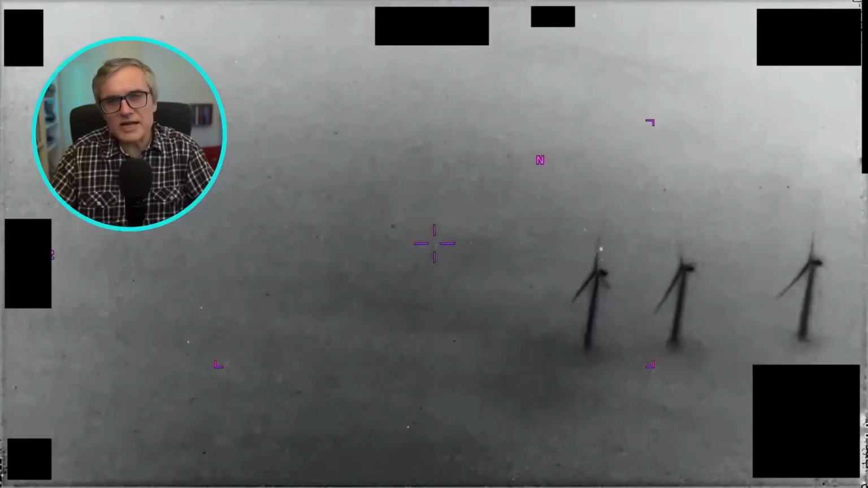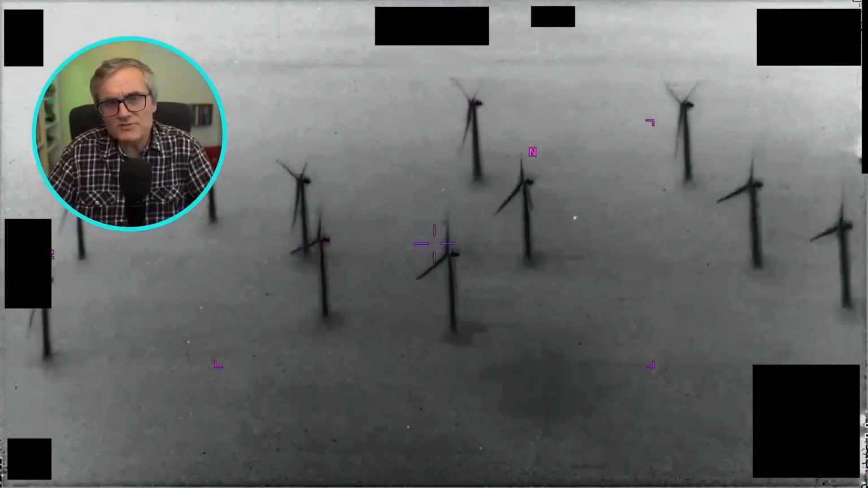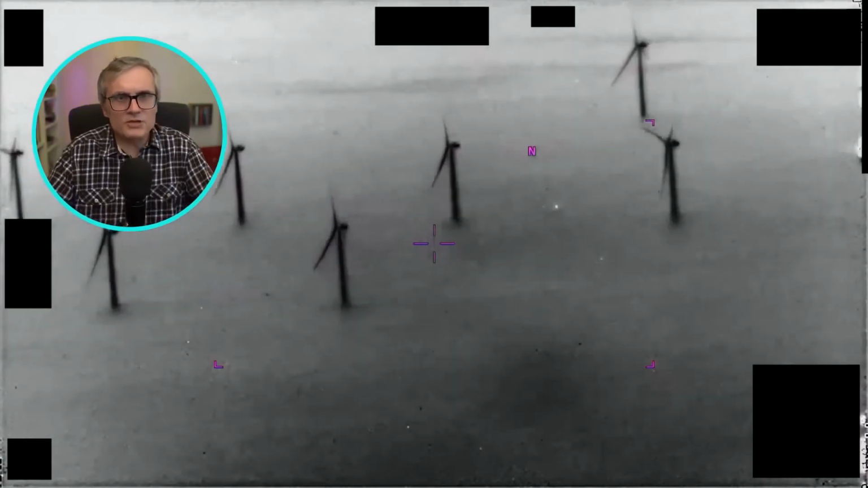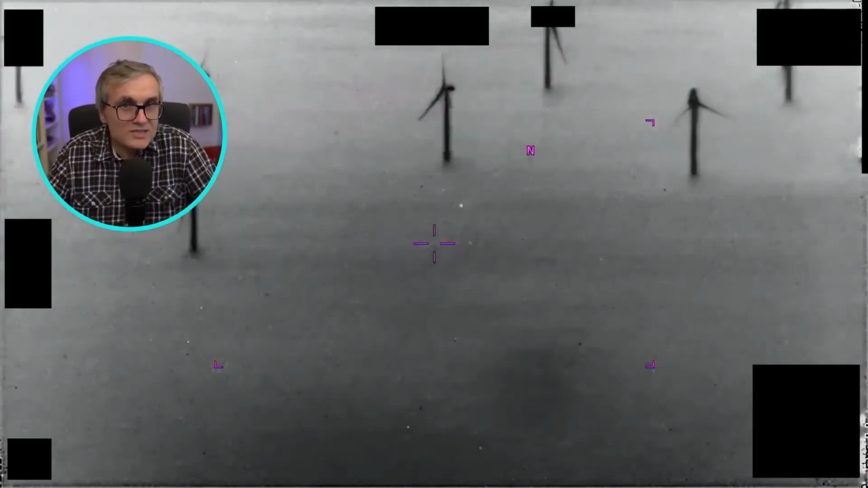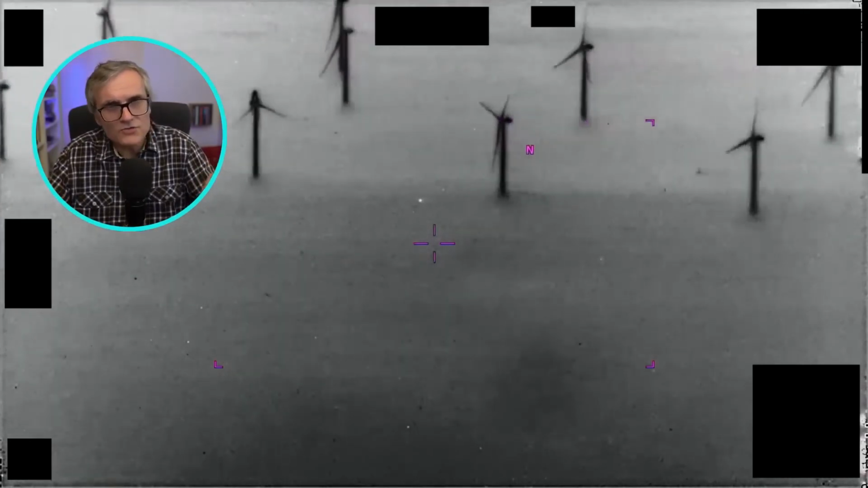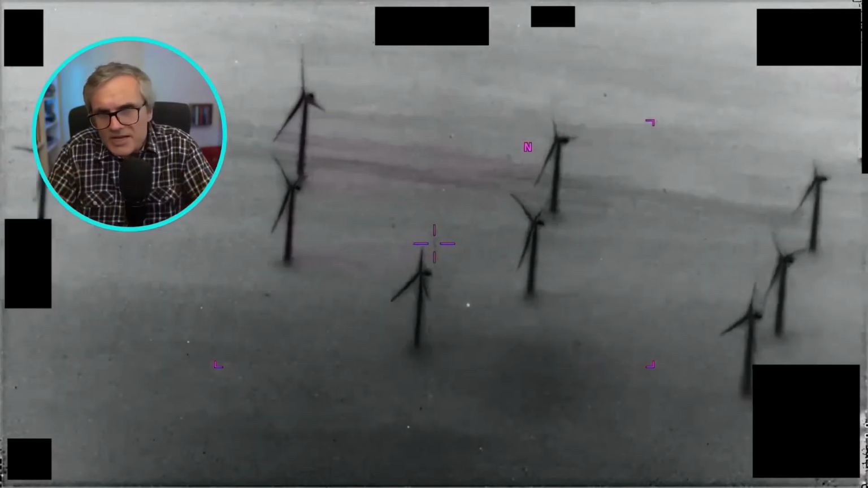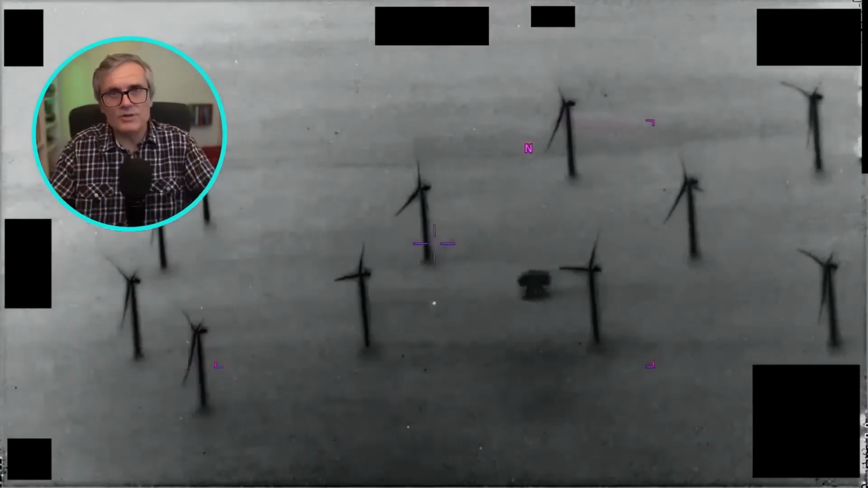Could this white dot be a UFO? The Pentagon recently said yes, although they don't necessarily say it's extraterrestrial, just unidentified. We see how the object passes through an area with wind turbines located at sea. The location is not disclosed, and the footage was taken from an American military platform with an infrared sensor. The impression is that the object is moving quickly above the water, or even close to the ocean.